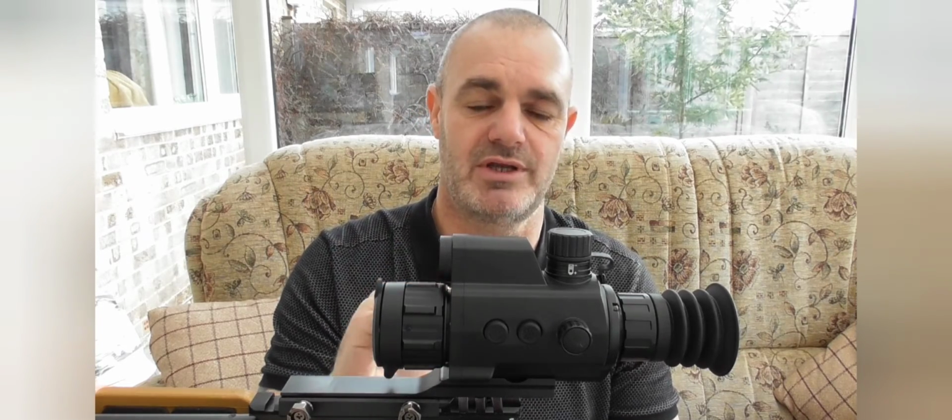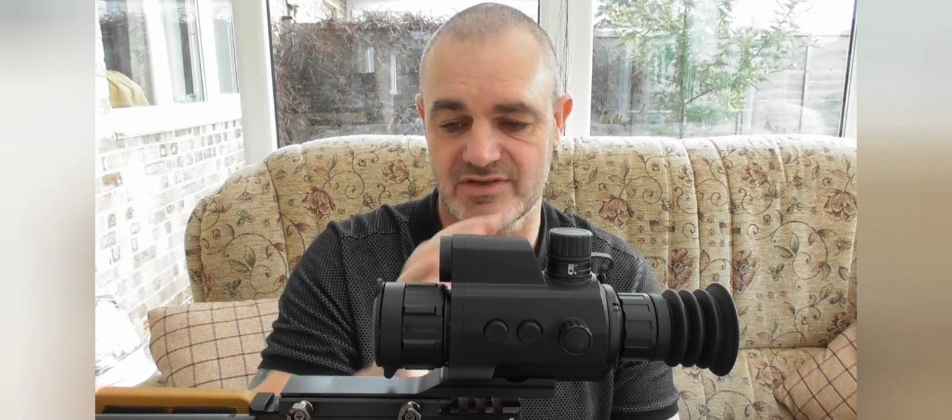Personally, I think you'll find it hard to beat this scope with the laser rangefinder and the thermal ability. I think you'll be hard pressed to find a scope that's going to outmatch this one, especially if you're going to be using it for air rifle shooting or rimfire shooting. This base model, the PH35, I think is absolutely perfect for close to mid-range shooting. I don't think you'll find one better.